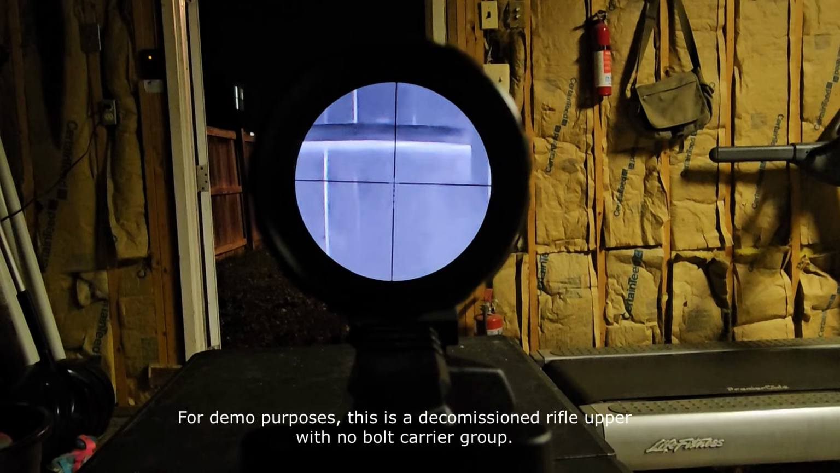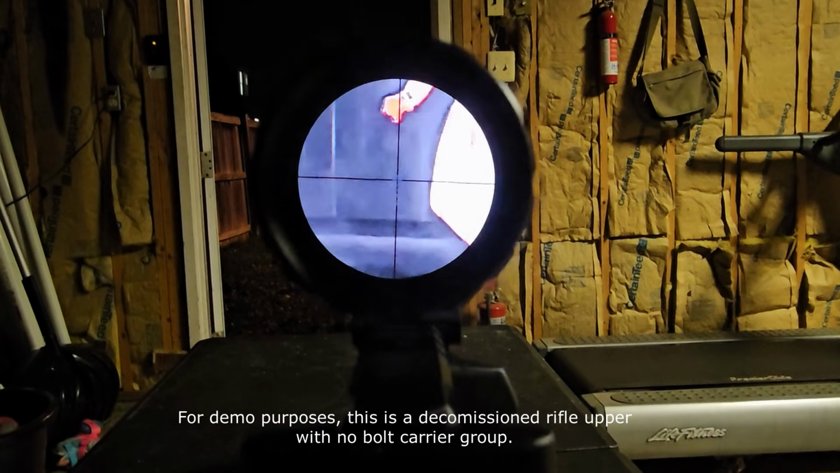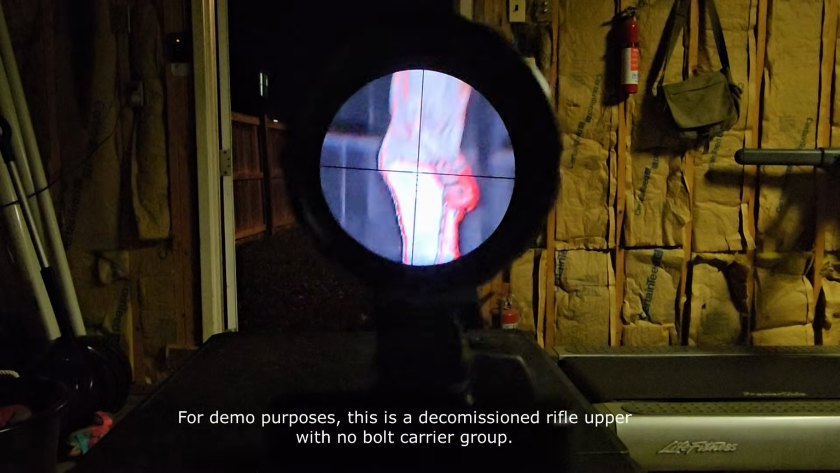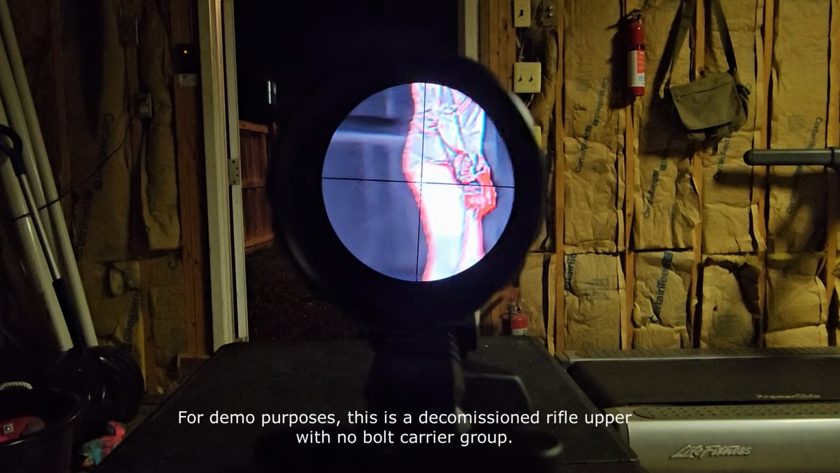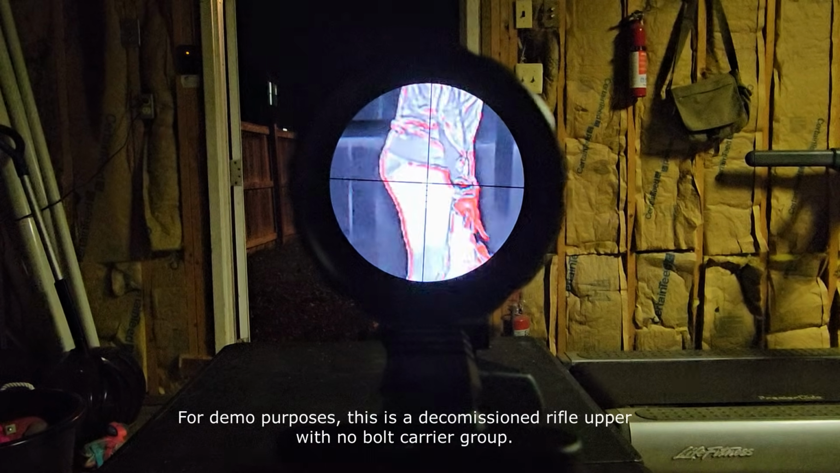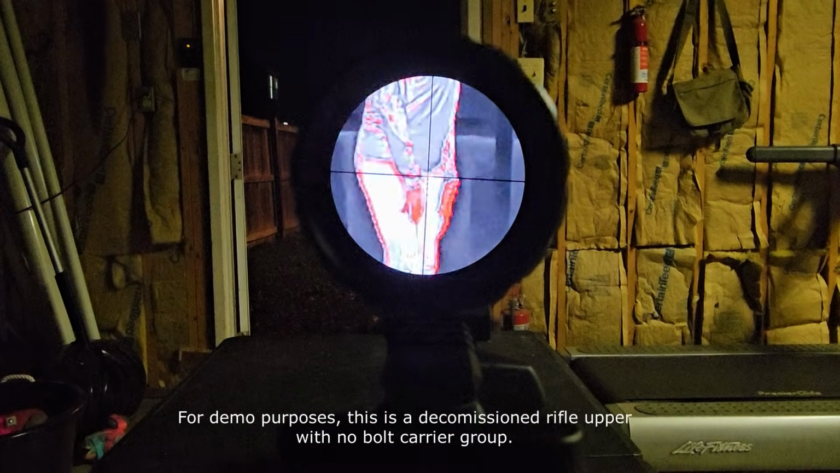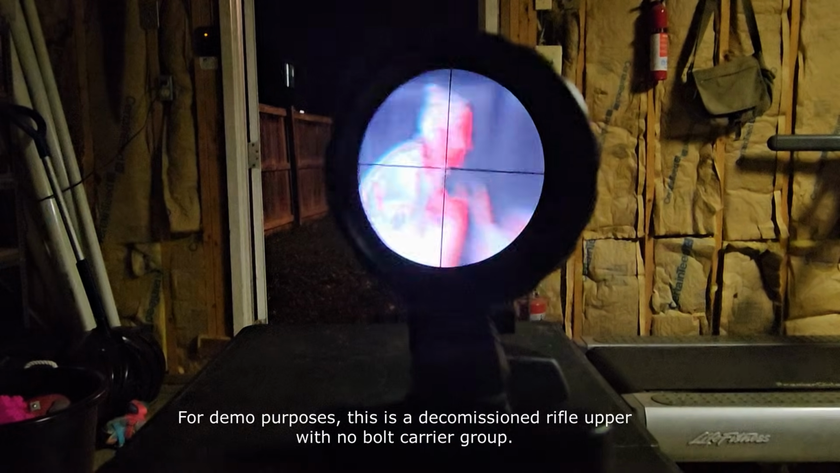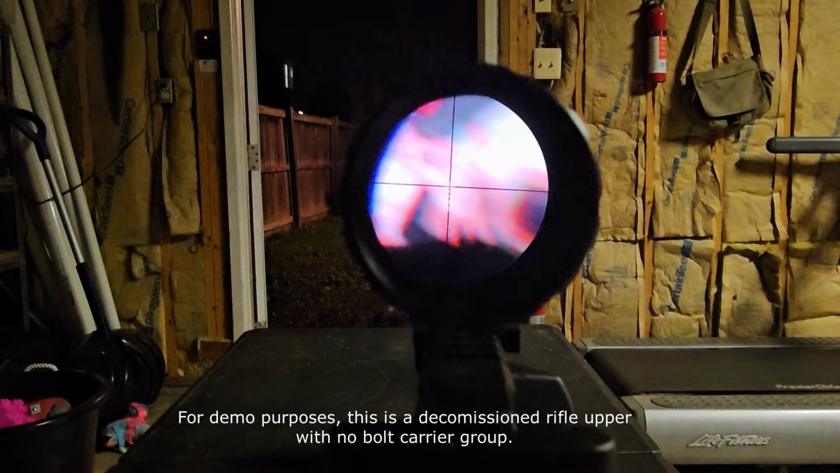As someone who is new to thermal, I found that this was pretty impressive. I am more of a night vision guy. I typically like to buy and review night vision, but a lot of people have commented over the years that you got to get into thermal, and here we are.